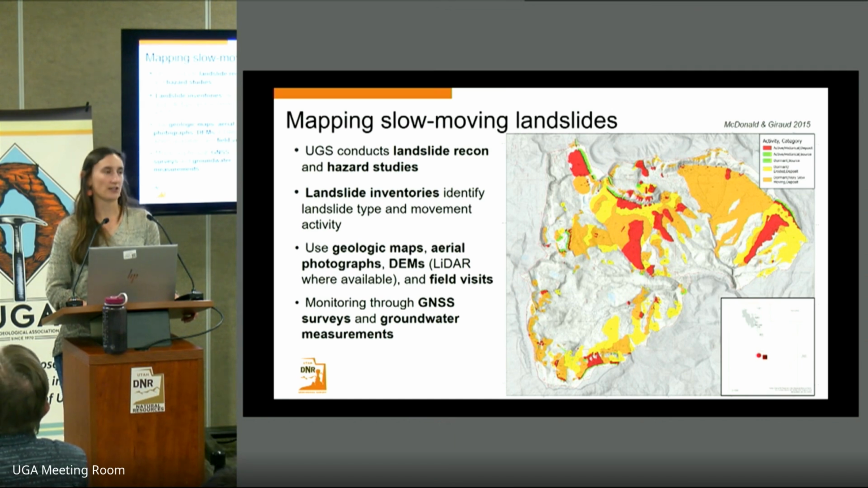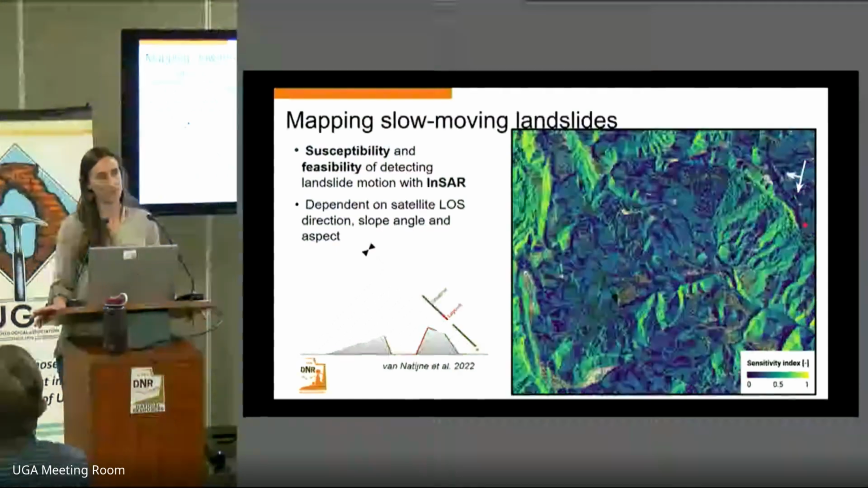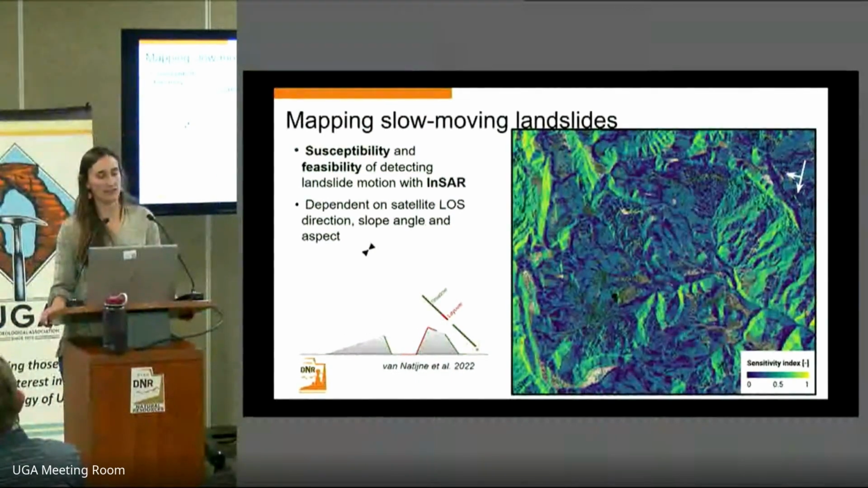They also monitor landslides that have been deemed active using GNSS surveys and groundwater measurements. In order to supplement these observations, we'd like to better understand how InSAR can be used to measure displacement on slow-moving landslides.